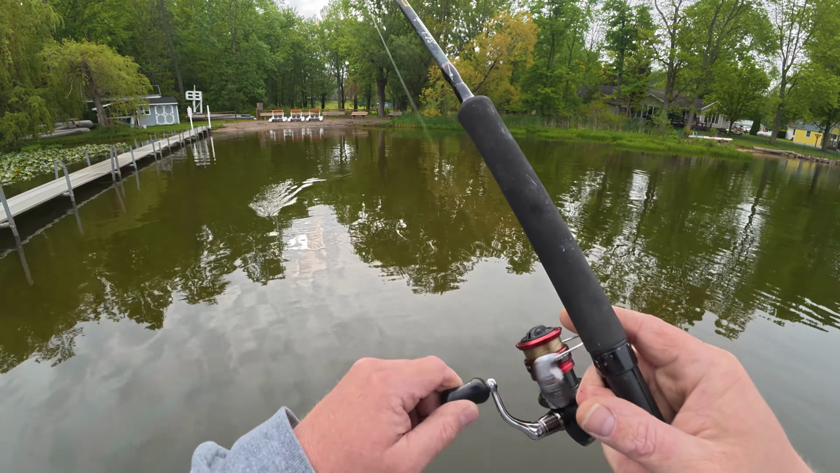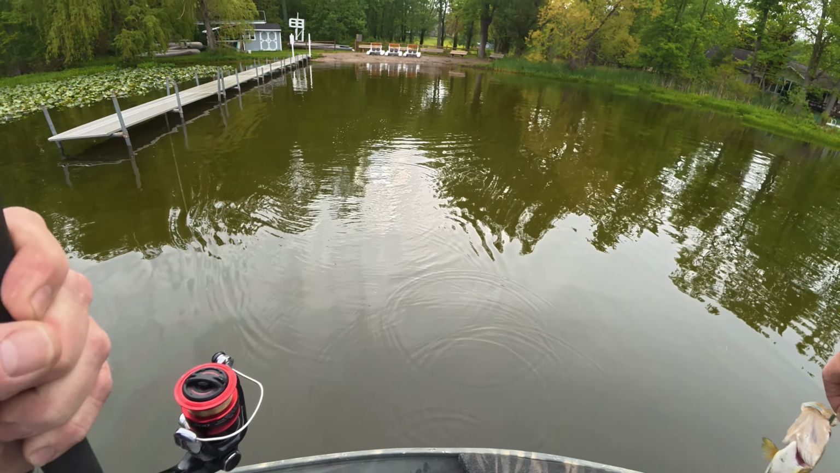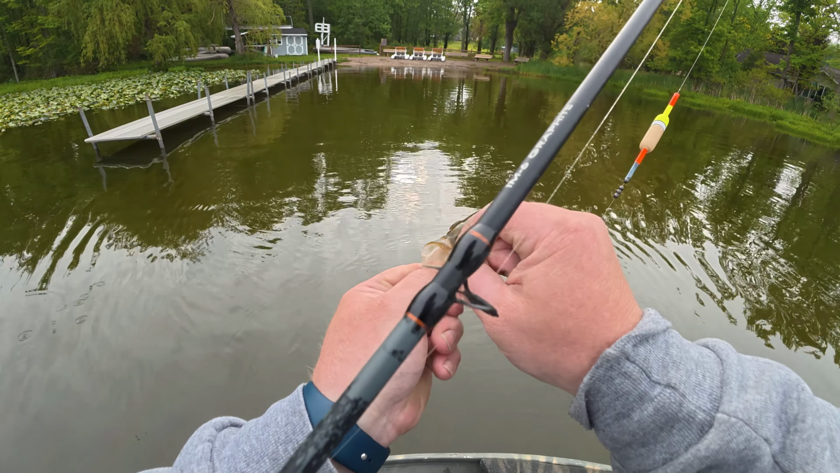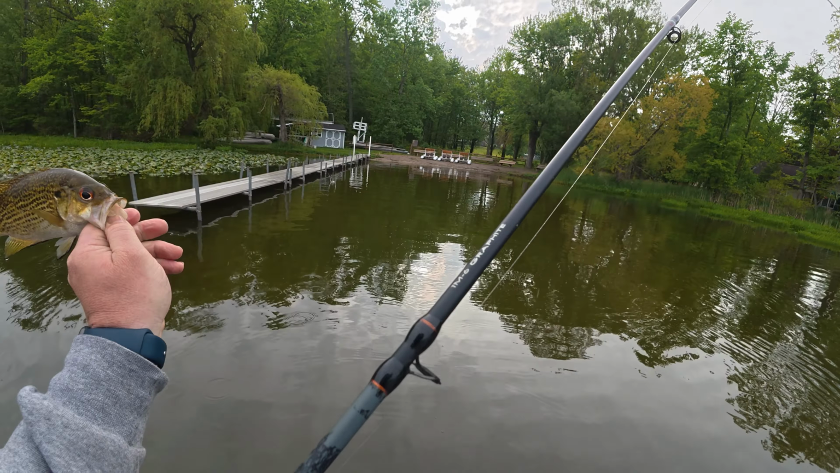Sandhill crane. Is that a rocky? That's a rocky. Oh, it's got pretty fins on the bottom. Yeah, it's a rock bass. Huh. I don't remember their fins looking like that. I know. I've never seen one with such a black belly. Beautiful. Beautiful fish, isn't he? Look at his orange eyes.